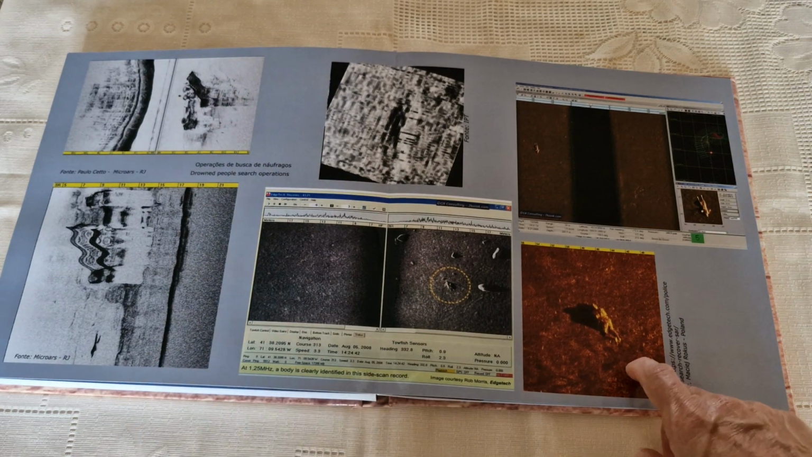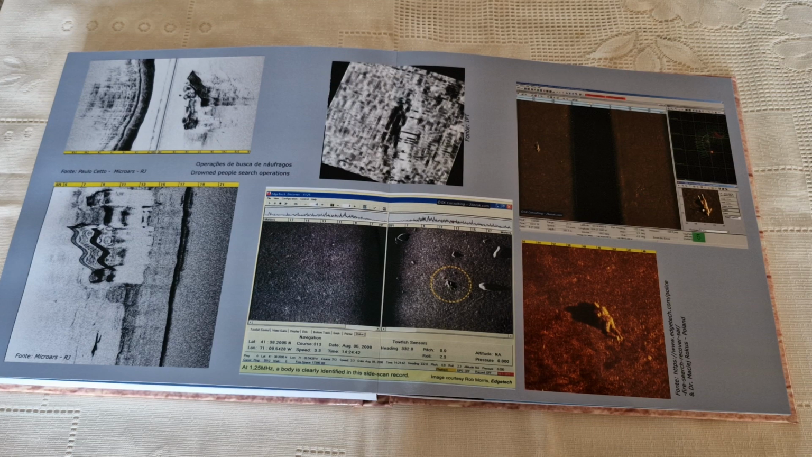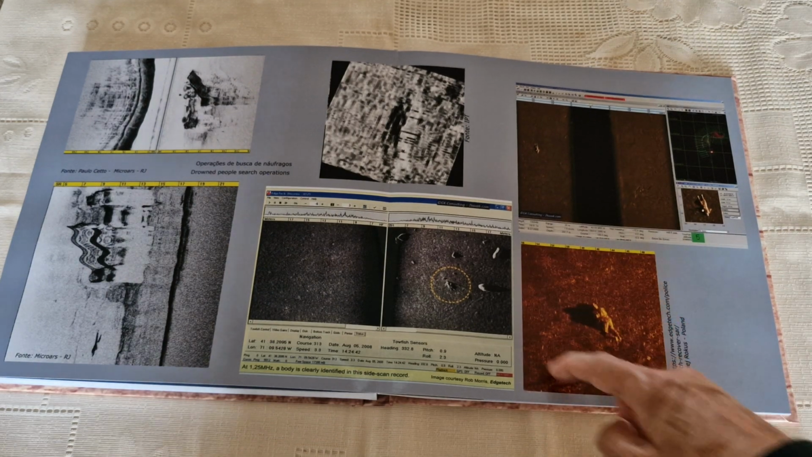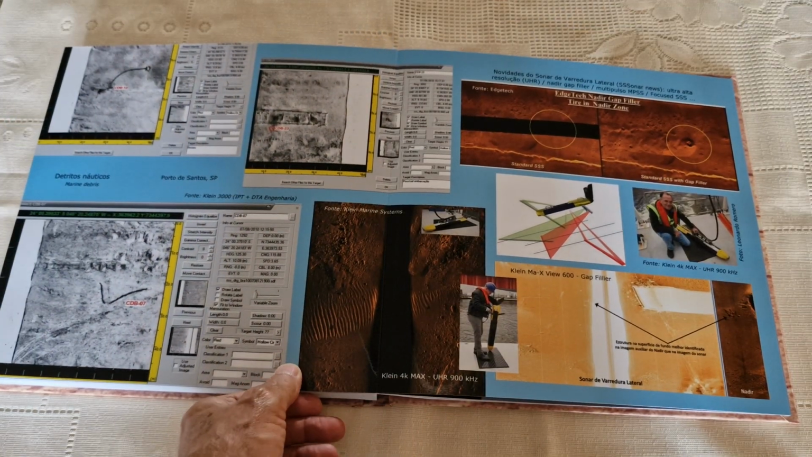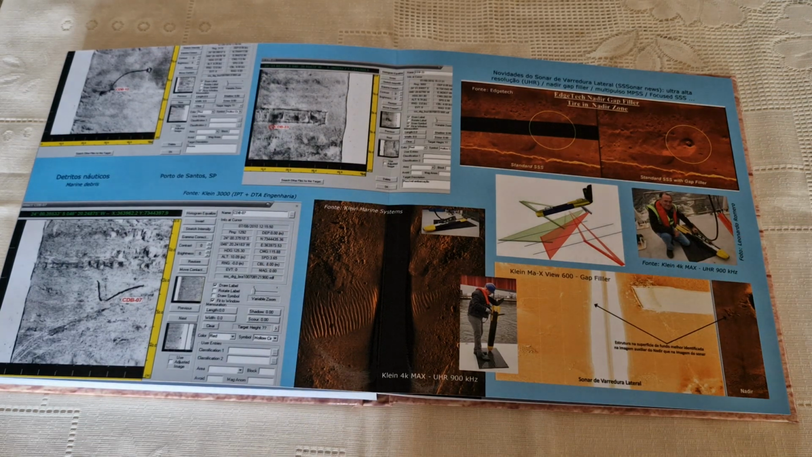I met the guy who got this image just last Oceanology in London, Mr. Masiew from Poland. He told me all his experience of looking for this body. So that's some example.